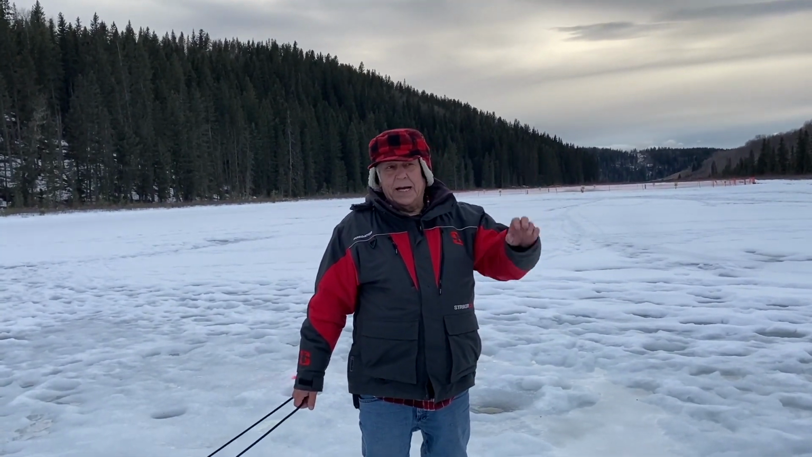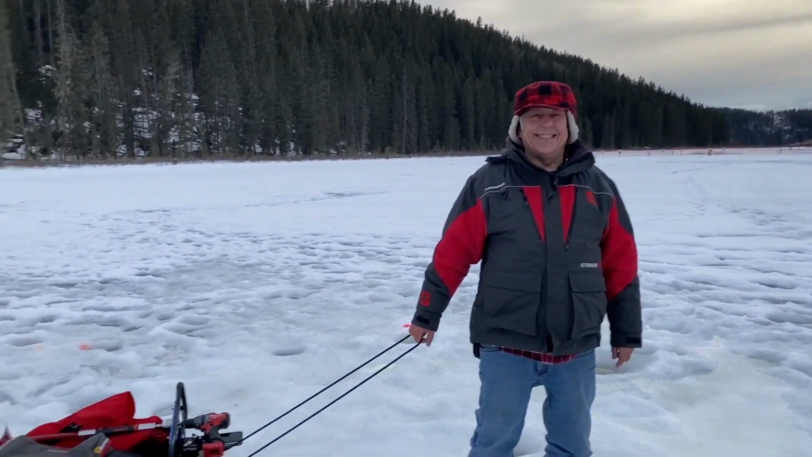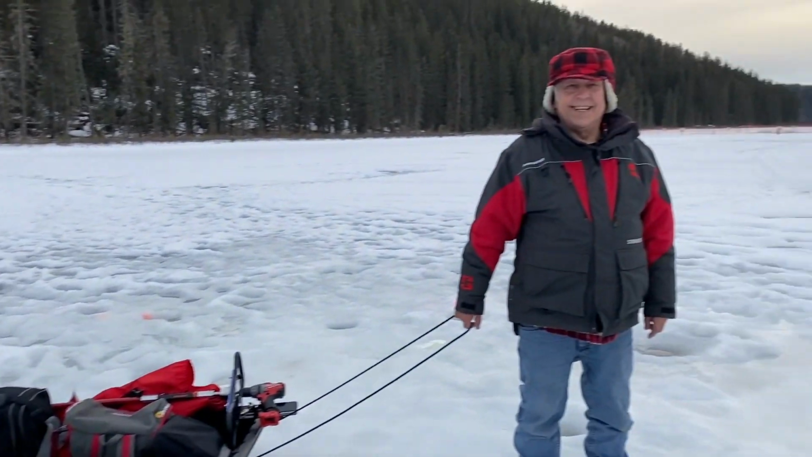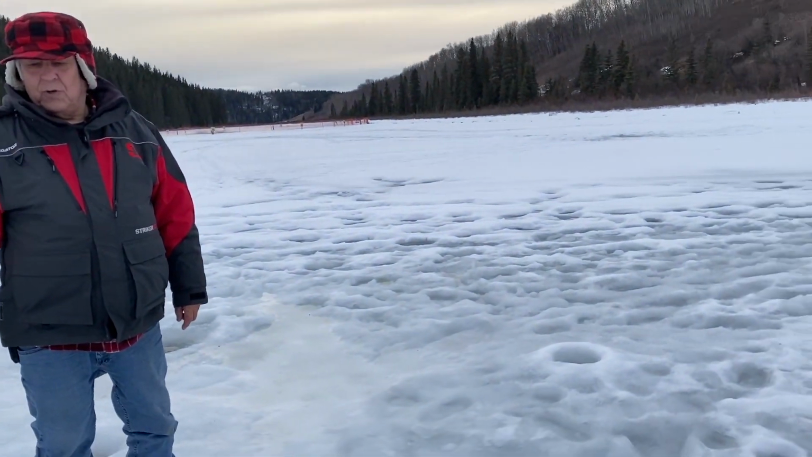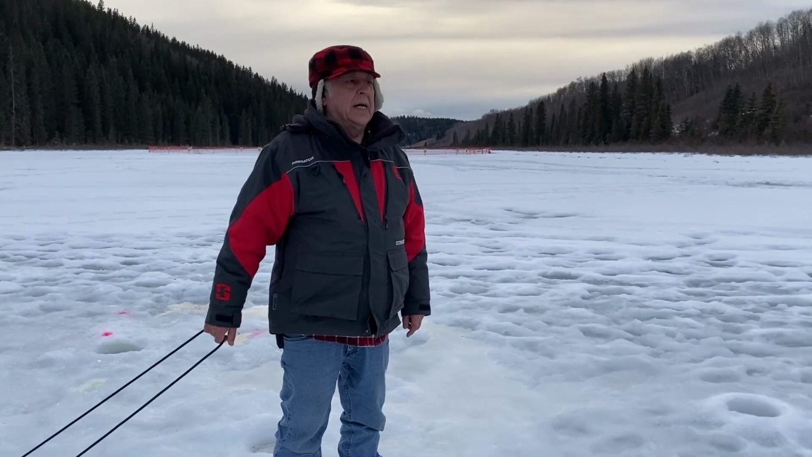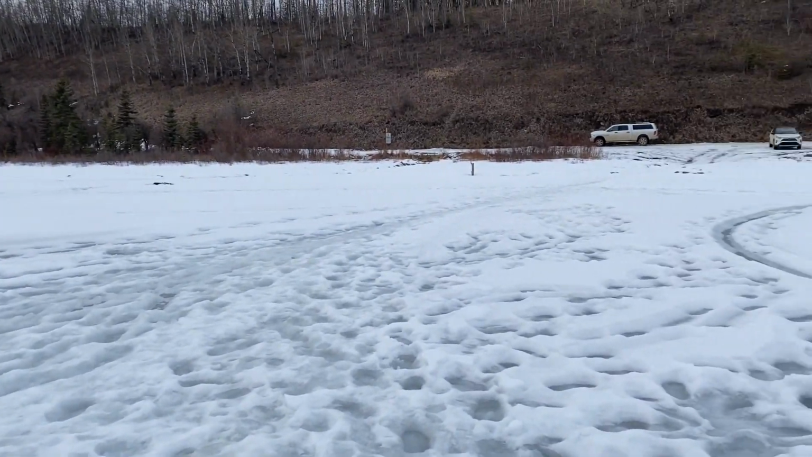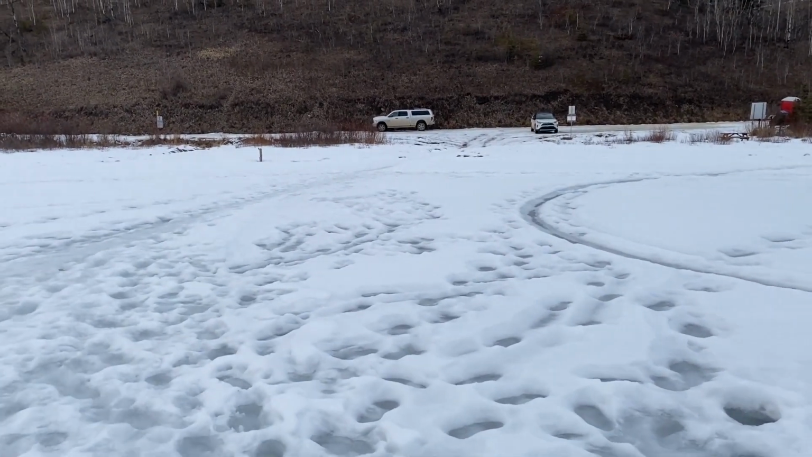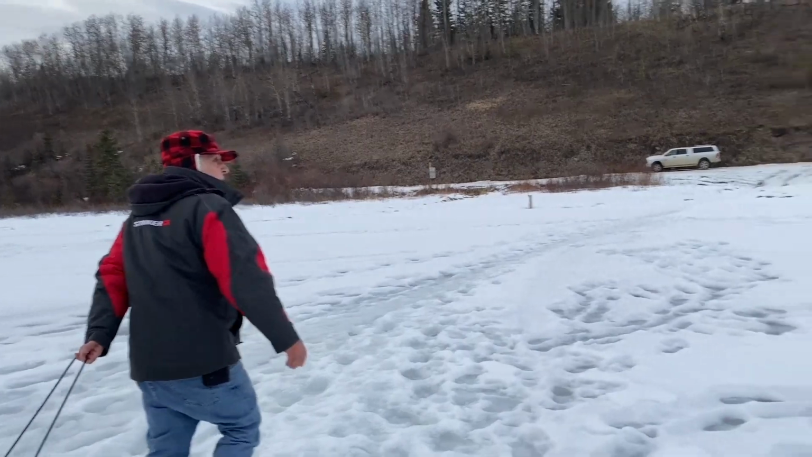Hello. Well, we got skunked, but we did see one fish. We're guessing they're all towards the aeration area. It's a little bit too slushy to try to walk over there. So we'll just call it a day. And yeah, we had a couple hours.